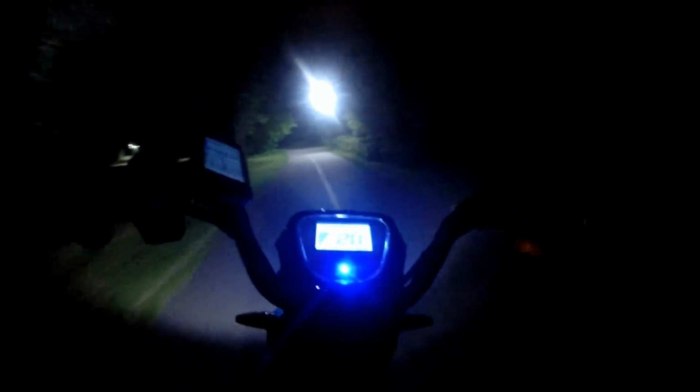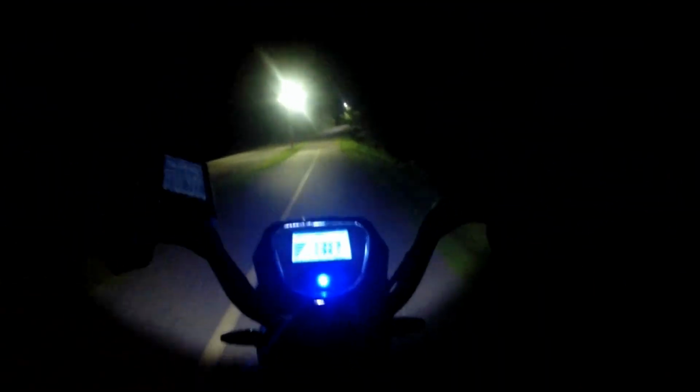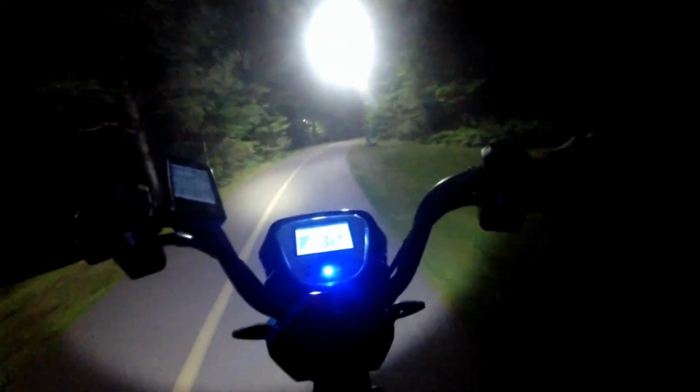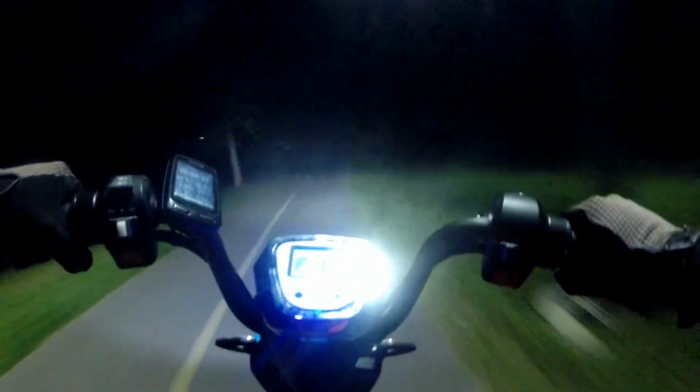So this goes around Boulevard Lake, which is actually a man-made lake. They basically dammed up part of the Current River to create this lake, and they made a city park around it. It's kind of a nice spot. There's a nice trail system that goes around the lake. It's like a 5-kilometer loop. Show you guys tonight. We're gonna have some fun because it's a windy, twisty bit of trail.